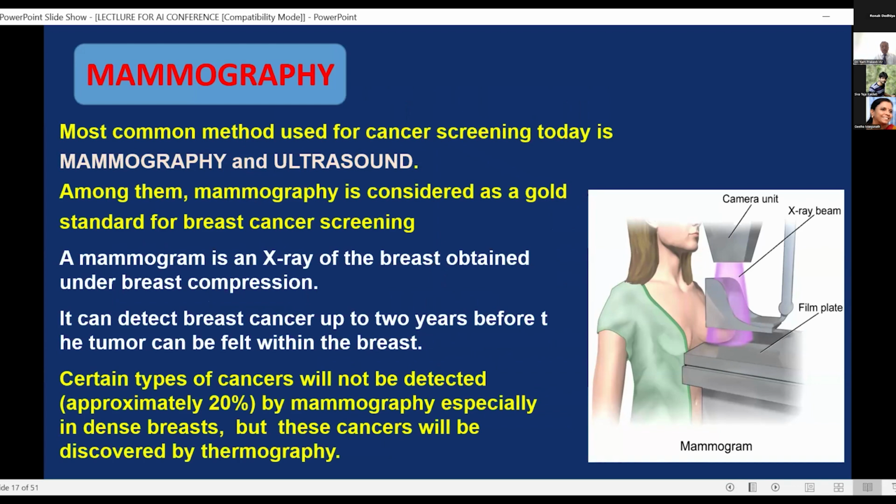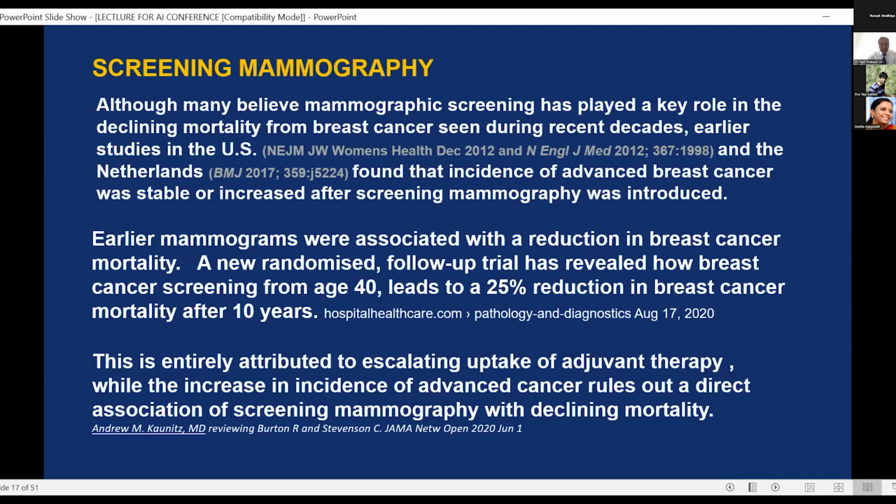Now, these X-ray machines work at very low energy levels, as a result of which the quantum of radiation absorbed by the breast increases. To get a picture of the breast, you first have to place it on a pedestal, compress it, and then take the radiogram. This is not very comfortable for the patient, and many times, depending on the image created, we might have to repeat it quite a number of times to get a proper image.